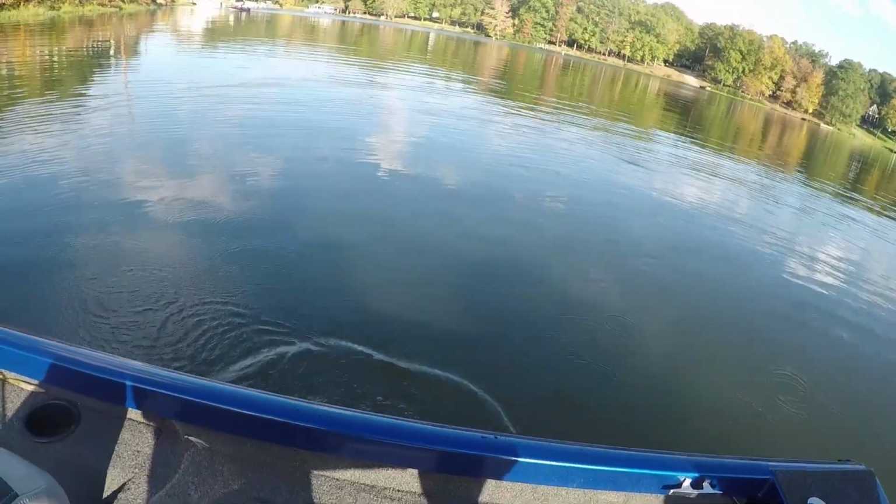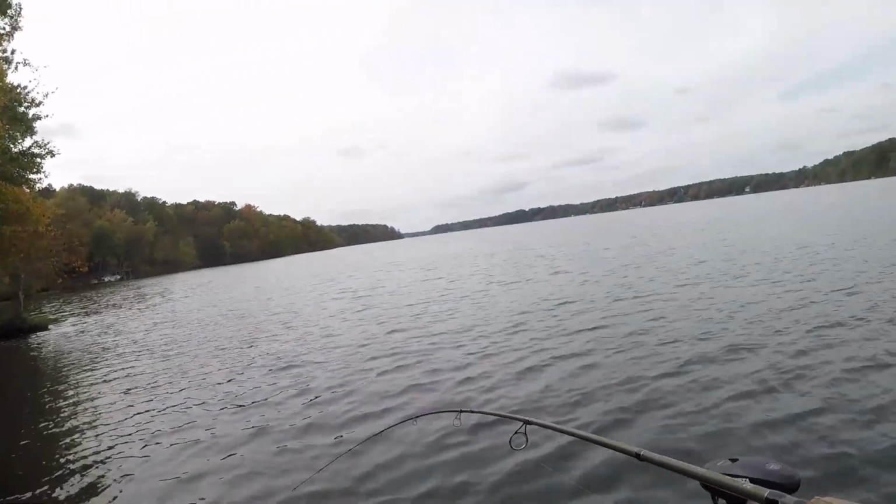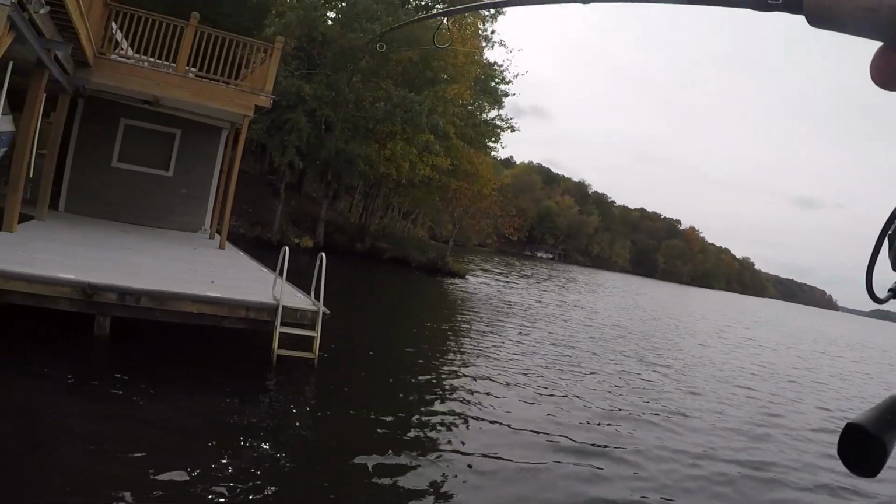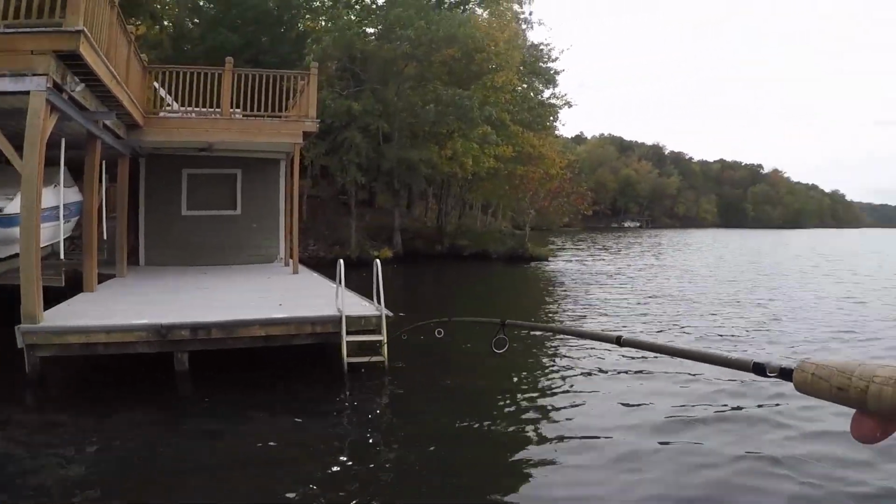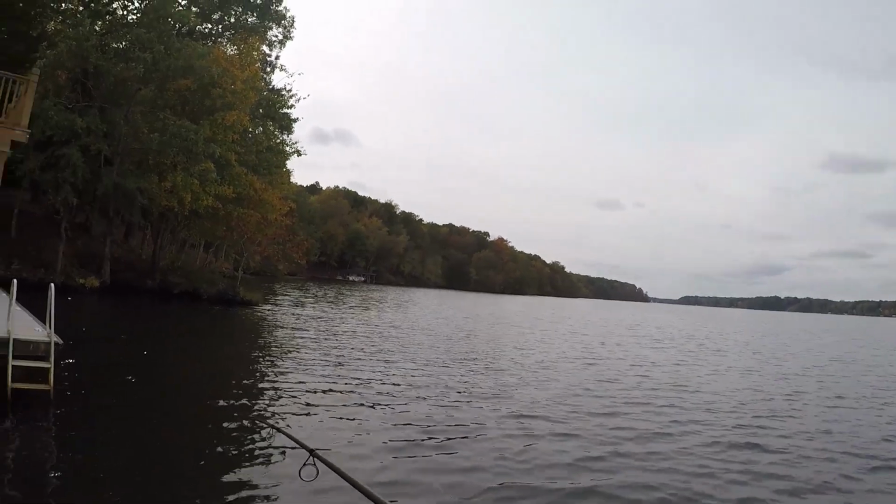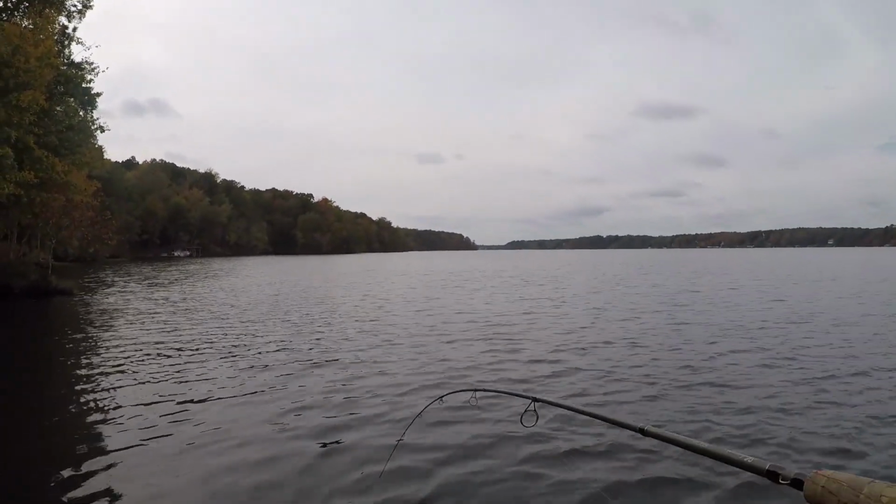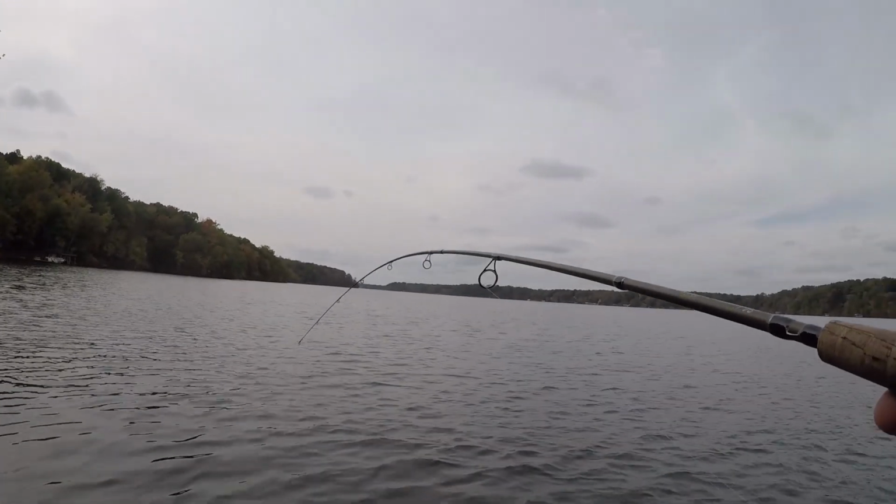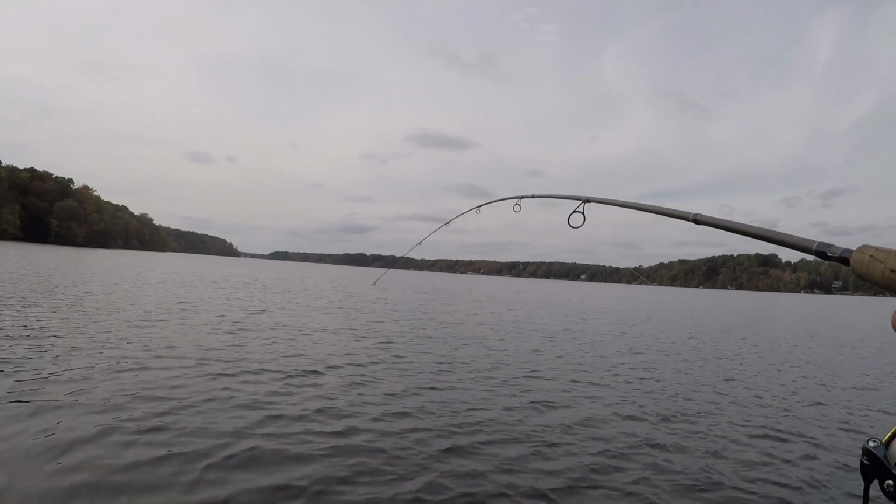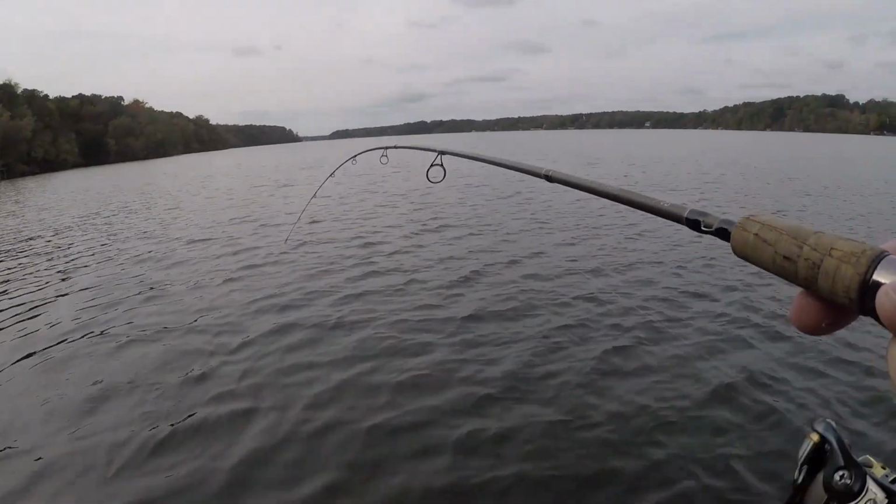Little bass. Guys, I think this one got me. I threw up under this dock and I was fooling with the trolling motor, trying to get the boat to turn around the direction I wanted it with the wind blowing some, and bam, this fish grabbed. I think it's got to be a bass while he's fighting. But these little spotted bass, that's what it is. He ain't no tiny one. Well, I mean by tiny, he's probably 12 inches.